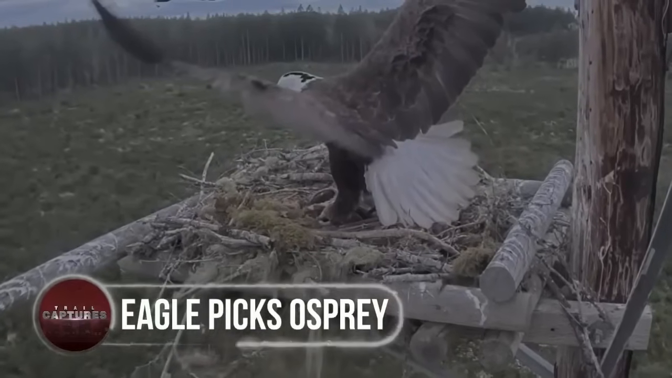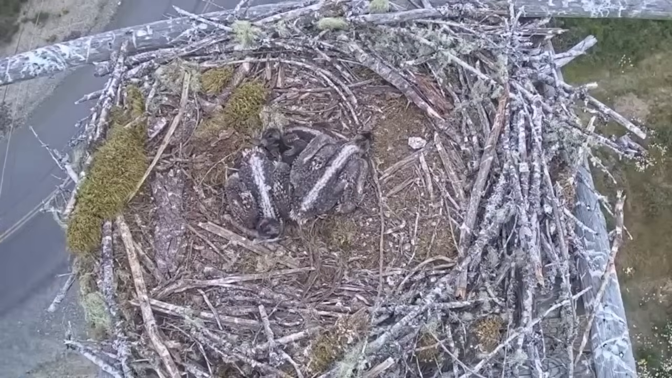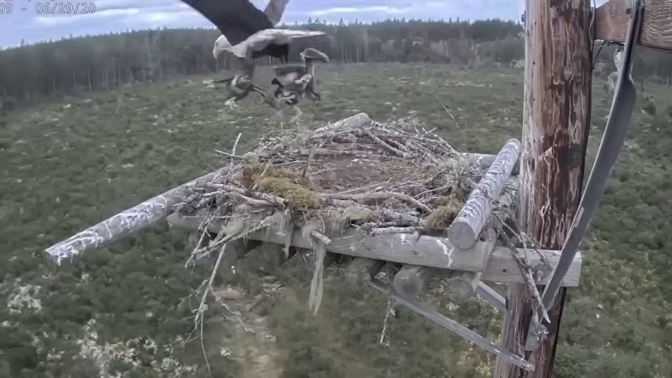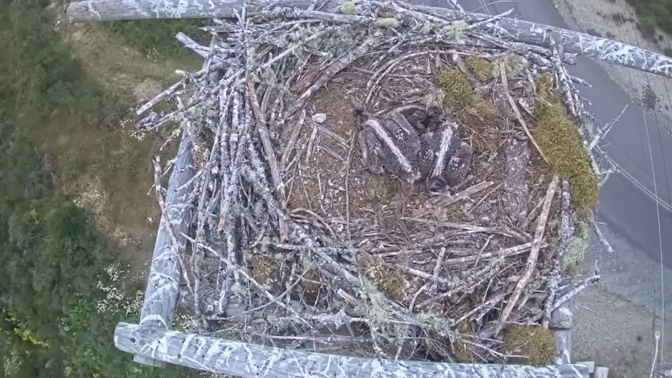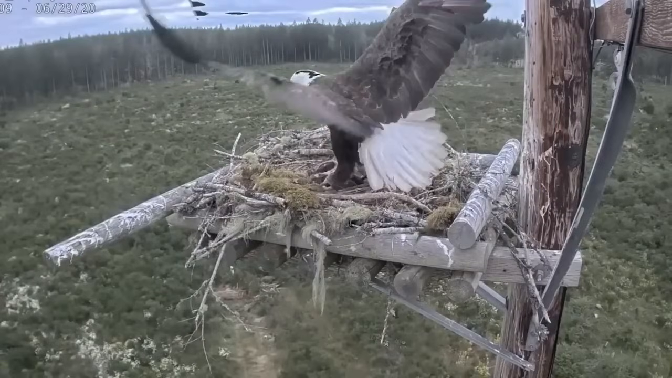Eagle picks osprey. Setting up a camera over the osprey's nest to see the hatchlings take their first flight, the camera caught the opposite. A little depressing, I suppose, but that's just how wildlife works. Two baby ospreys could be seen sitting on their nest until a bald eagle swoops right into the nest, grabs both the hatchlings under its mighty claws, and off she goes.